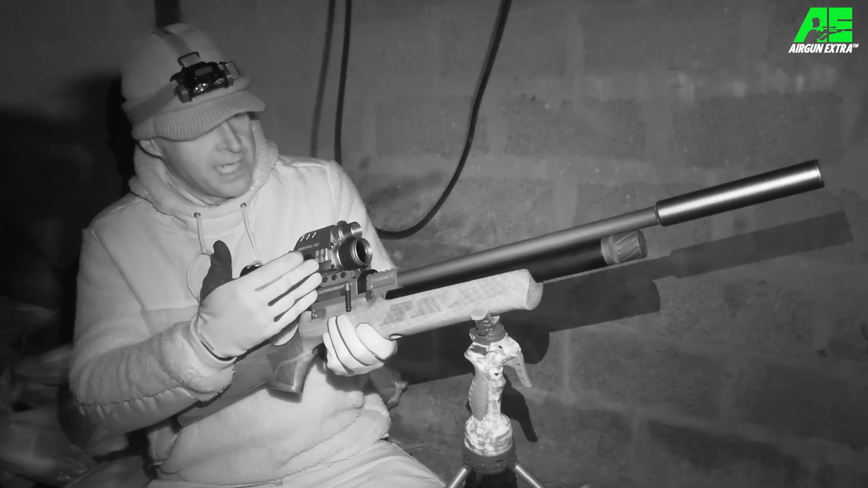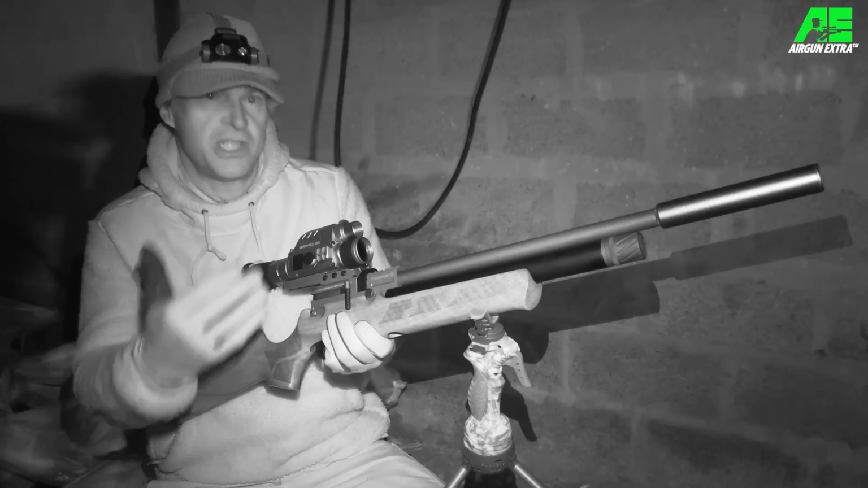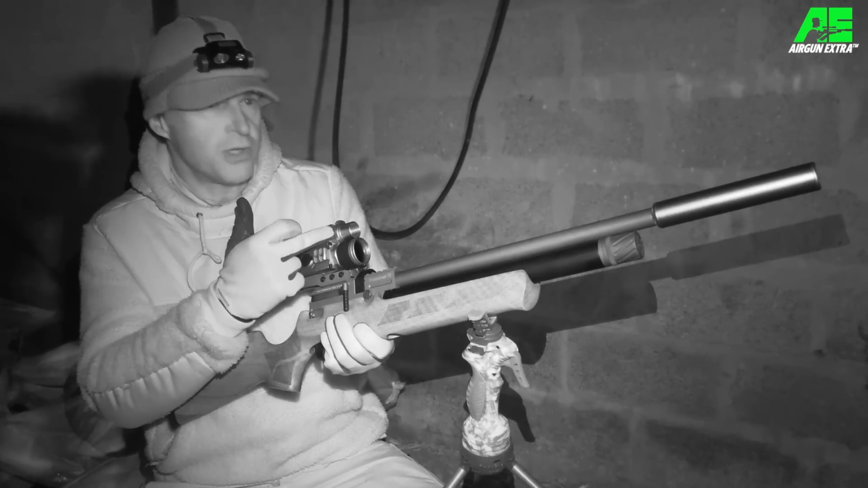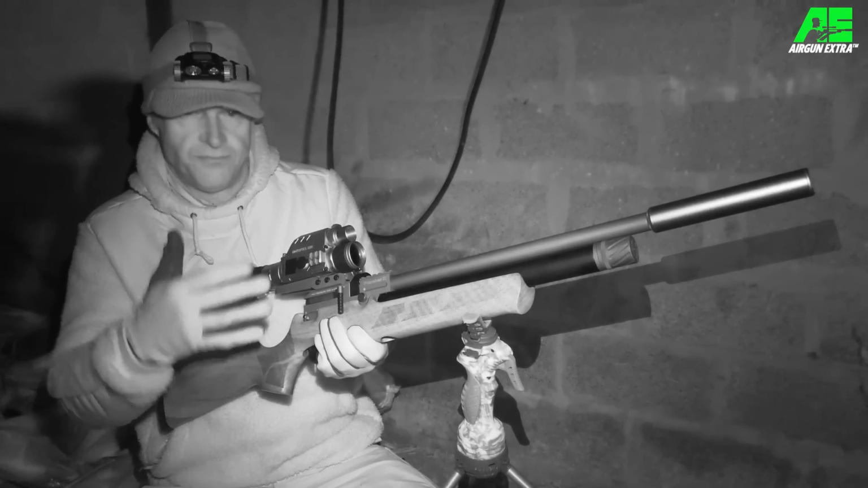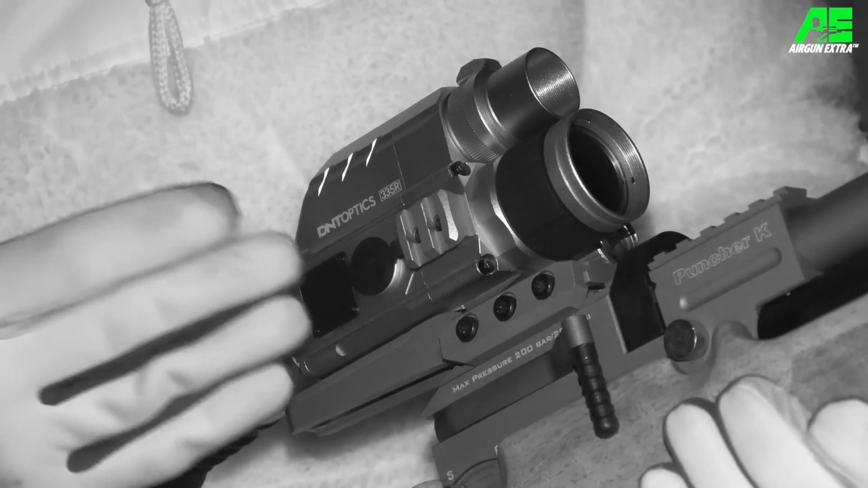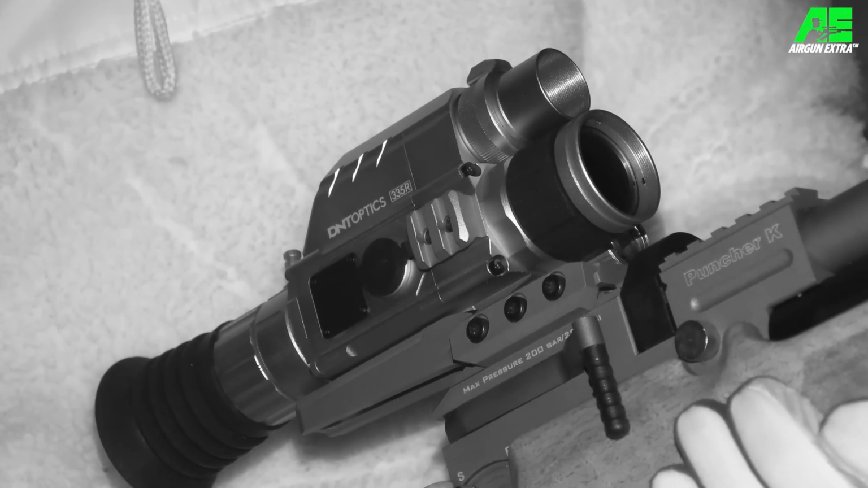Now, the beauty of this optic is that it combines night vision for that clear, precise view for aiming, but you've also got thermal that makes quick and easy work of spotting. Now, you can either switch between them or have both at the same time using picture-in-picture.